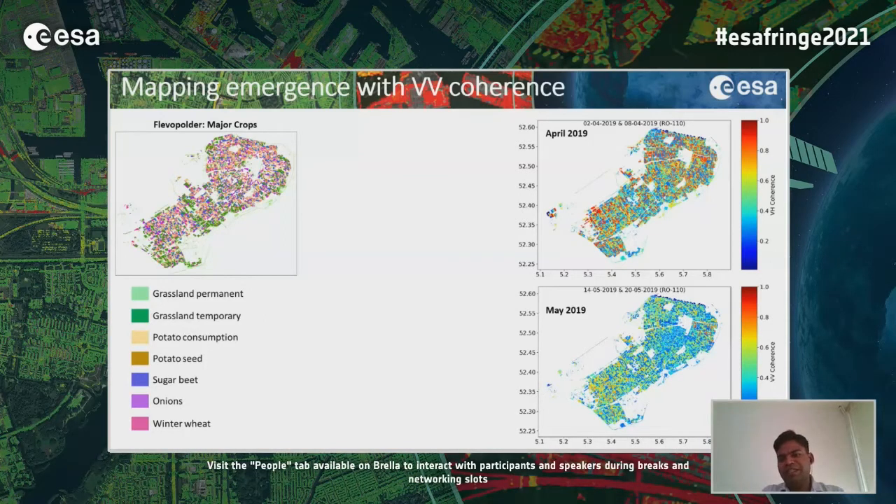And then in May, when the crop emerges from the field, the coherence is slightly reduced in comparison to April. So if one wants to identify the emergence date, they can select a particular pair, or a particular interferometric coherence map, to get the information about the crop emergence.